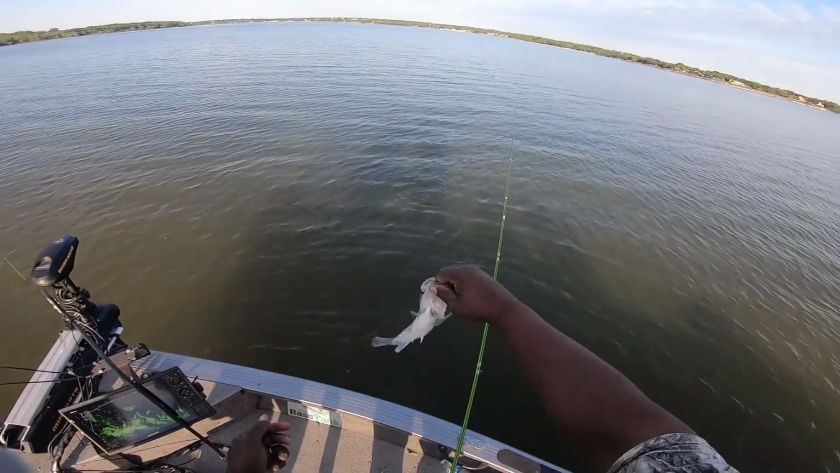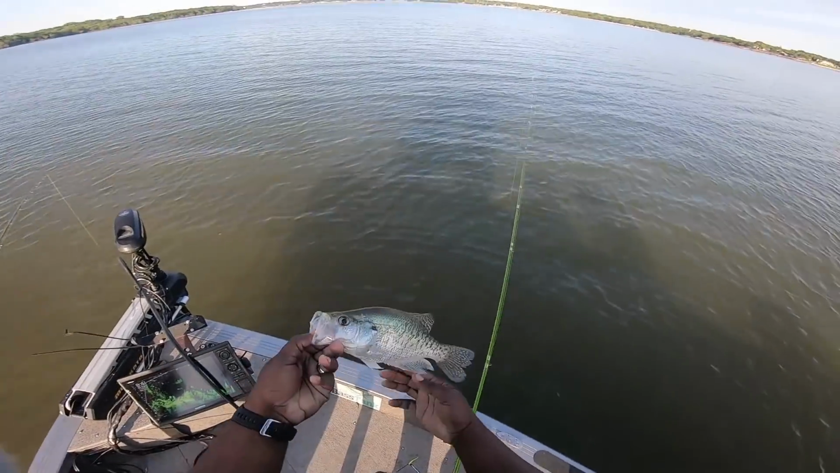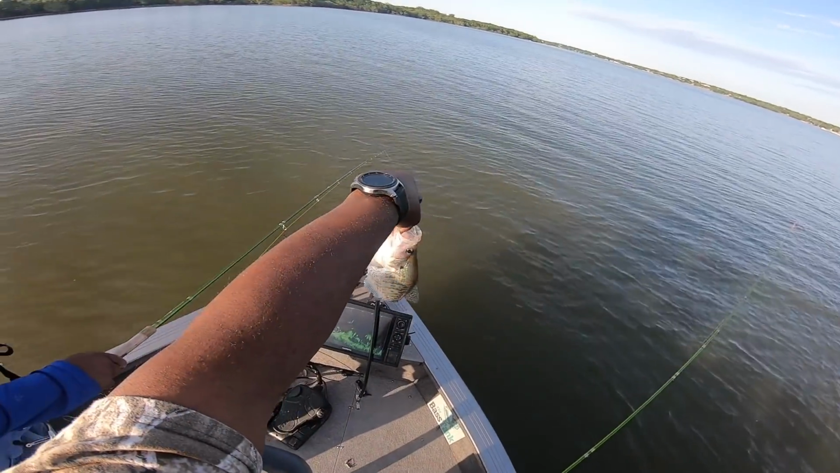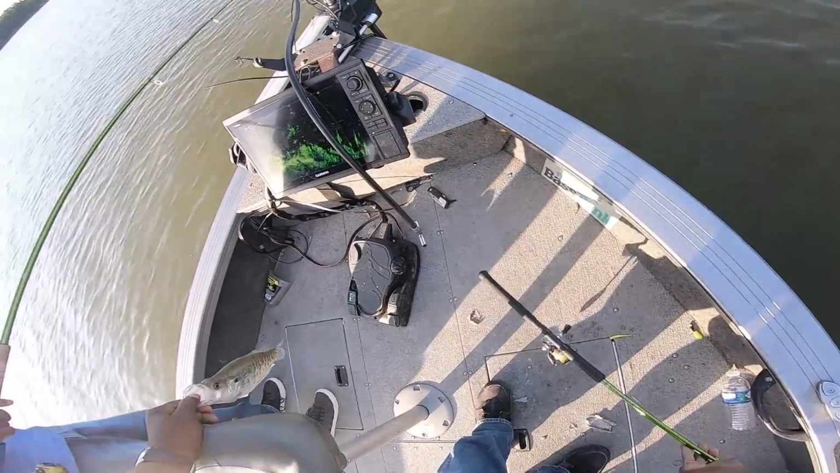She still has a little belly on her, but that's the third fish now here in a couple of minutes, man, just by using that little technique. Actually, I don't know. Does she got a belly on her, Dad? She might be. Is that some pregnancy going on? She might be.